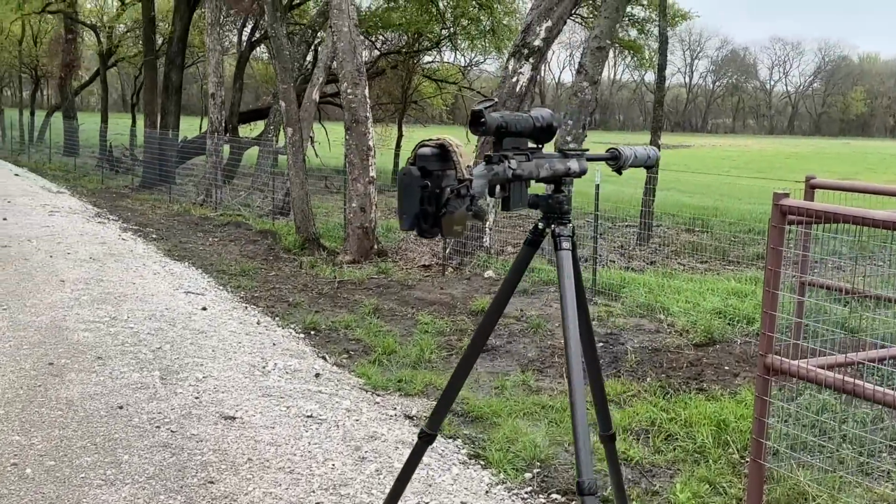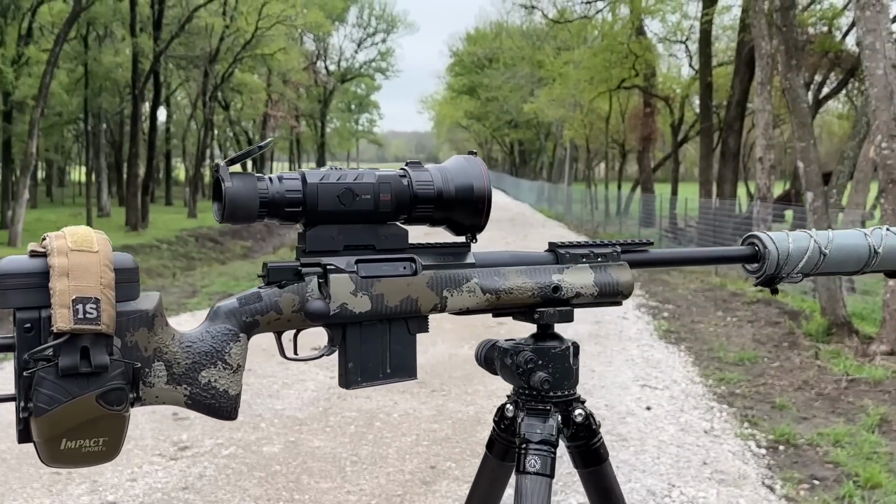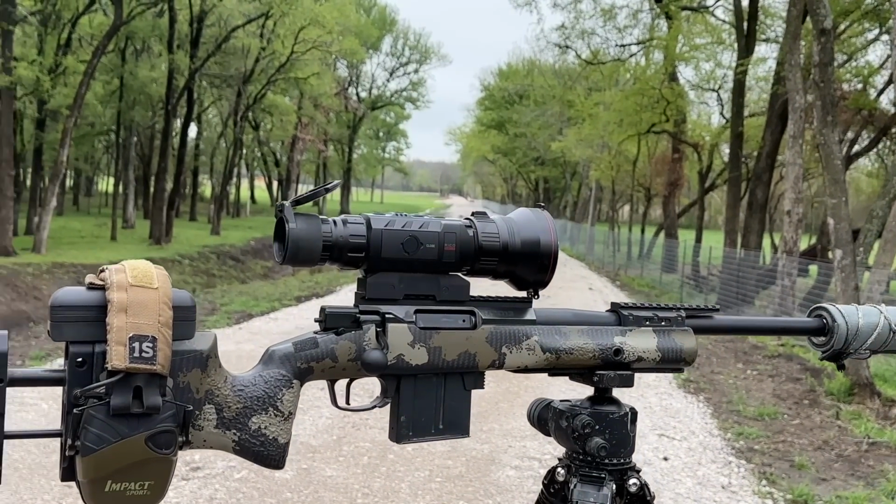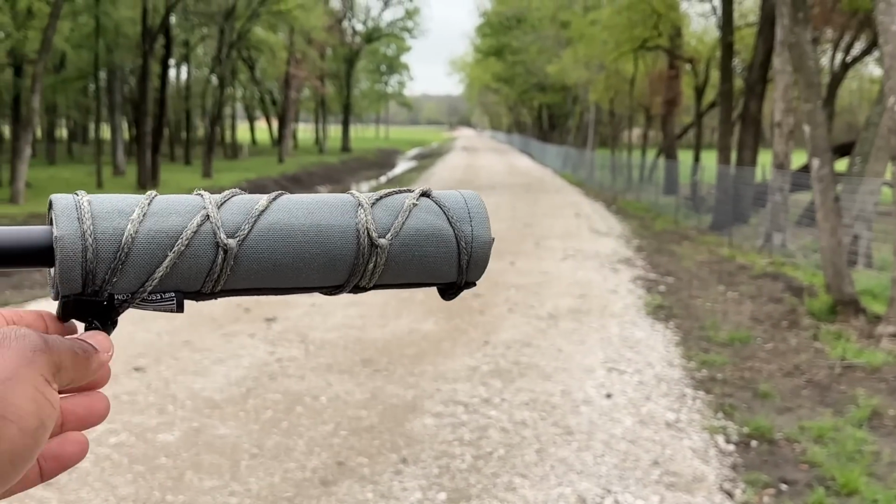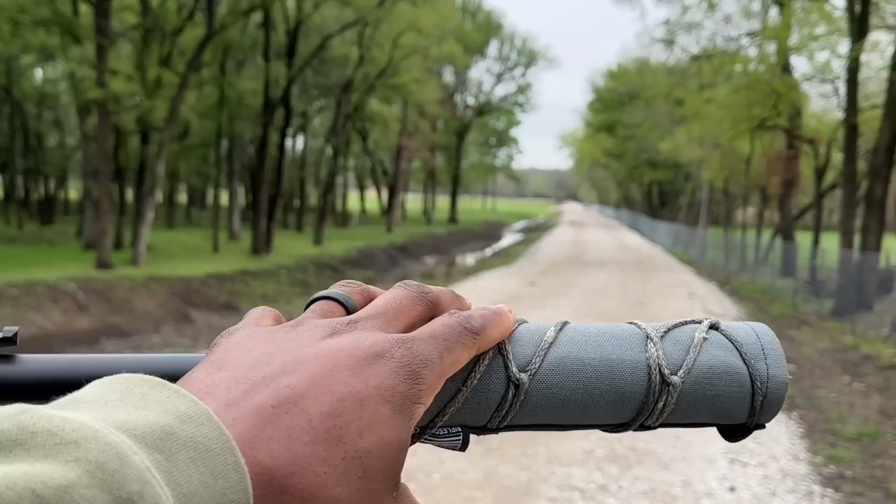This is the Badger Ordnance M134 minigun. We were using Grind Hard ammunition, 115 grain .308. On the box it says 3,000 feet per second. We got the Hydrogen L on here from Otter Creek Labs. It is wrapped with the Rifle Only cover. I believe that's the MAD suppressor cover.